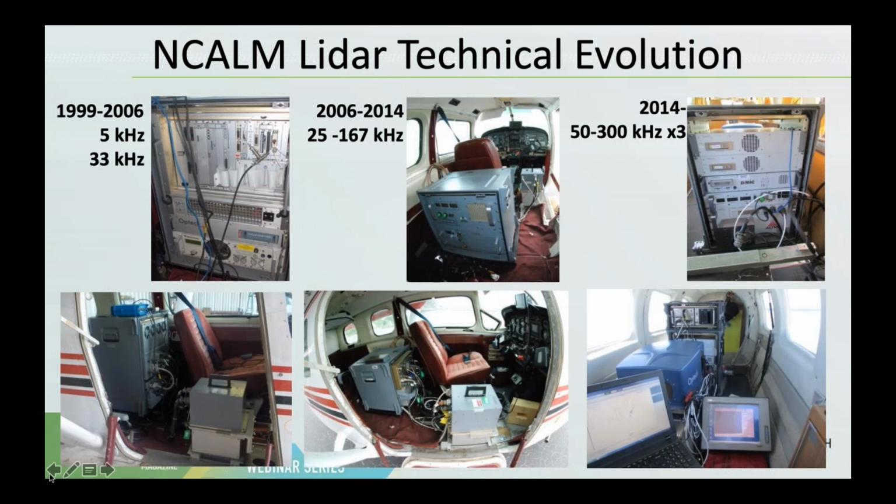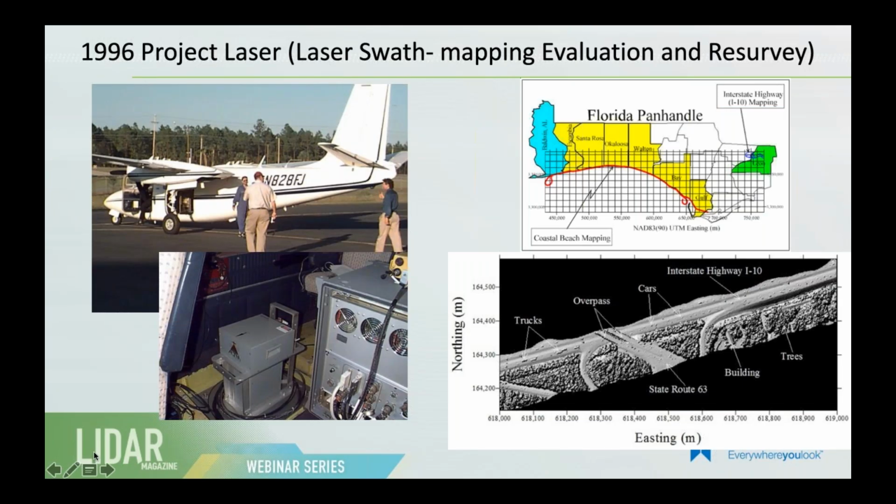In terms of advancement of pushing the envelope on the technology, we got started in 1996, mapping a portion of the Florida coast in the Panhandle. We did not have a sensor, we did not have an airplane, but through contacts that was done.